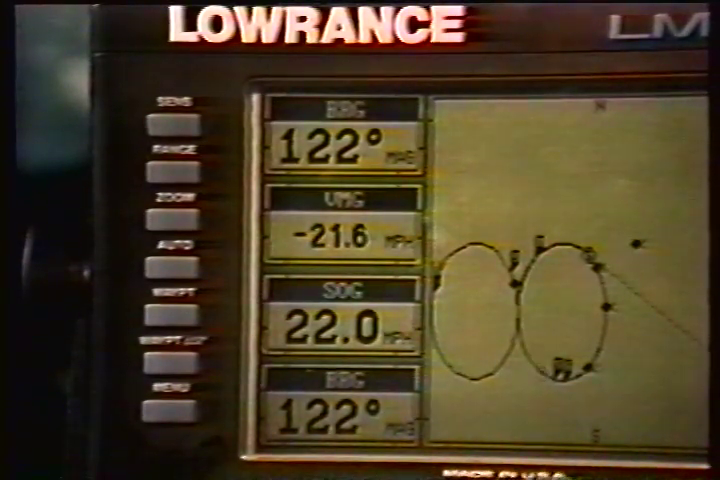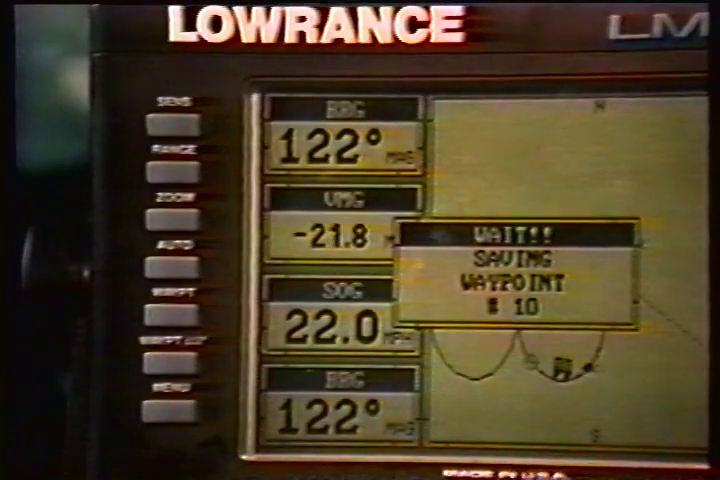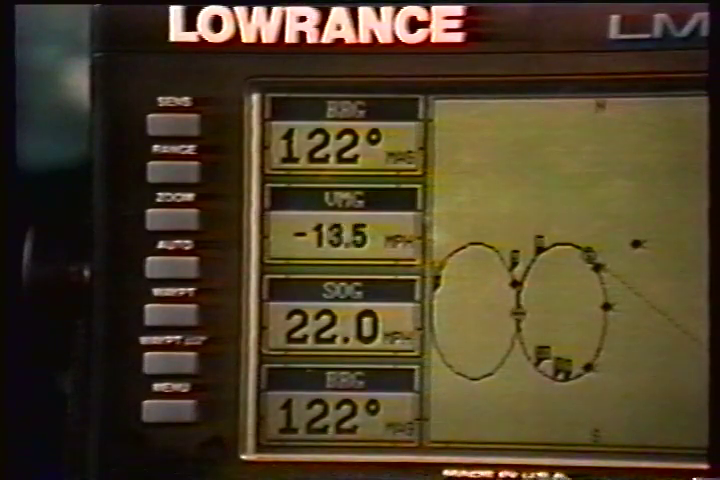To save your present position as a waypoint, simply press the waypoint quick save key. The LMS 350A takes your present position and assigns the first available waypoint number to it. The quick save feature doesn't let you select the waypoint number. You have to use the next available number when using that method. The View and Save method lets you pick the waypoint number that your present position is stored in.